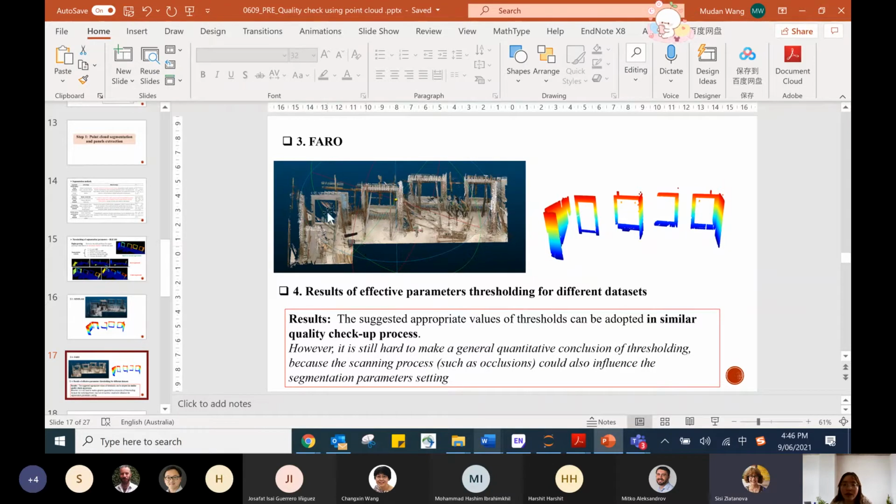So you mean if I use the GeoSLAM and scan the elements more closely? Yeah. And avoid the supporting elements, maybe the result can be more accurate. Yeah. Oh. Yeah, I think Mudan, that's fine. I know you're writing the paper or chapter or something. So just add a discussion section and you can discuss all these possibilities. Oh yeah, of course.